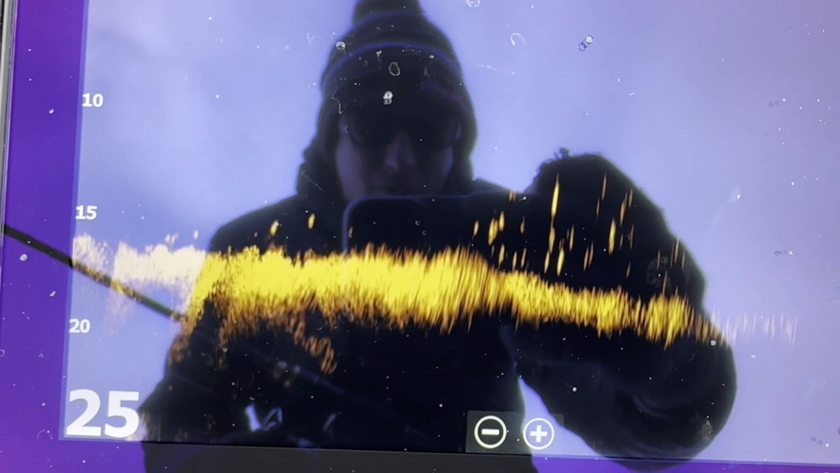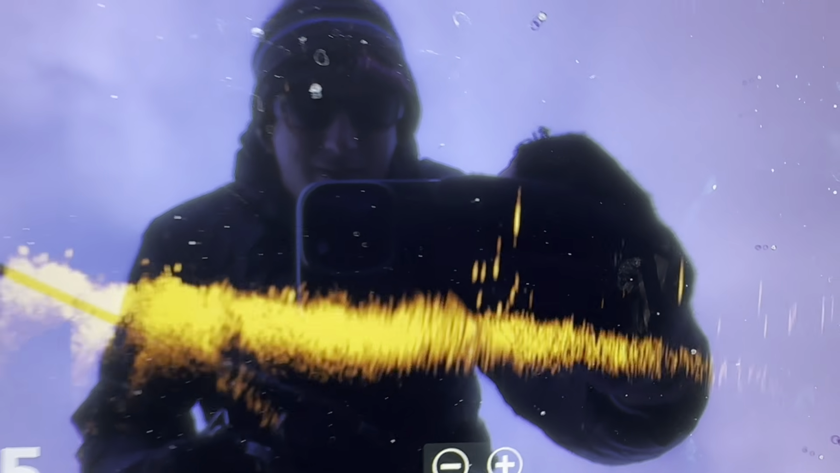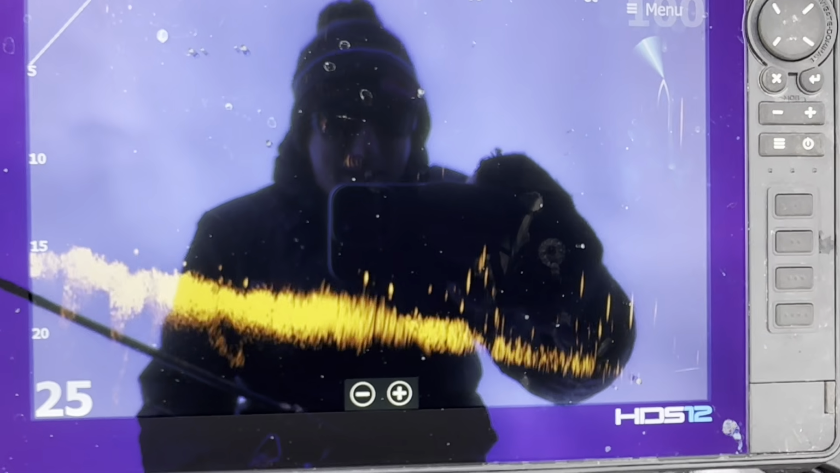If you can go anywhere that had old hydrilla, that's pretty much where they're at. There's a couple bigger fish mixed in around them too. I'll play around a little bit and see if I can't get anything, but you can see there's just thousands of them down here. Yeah, give me something to do.